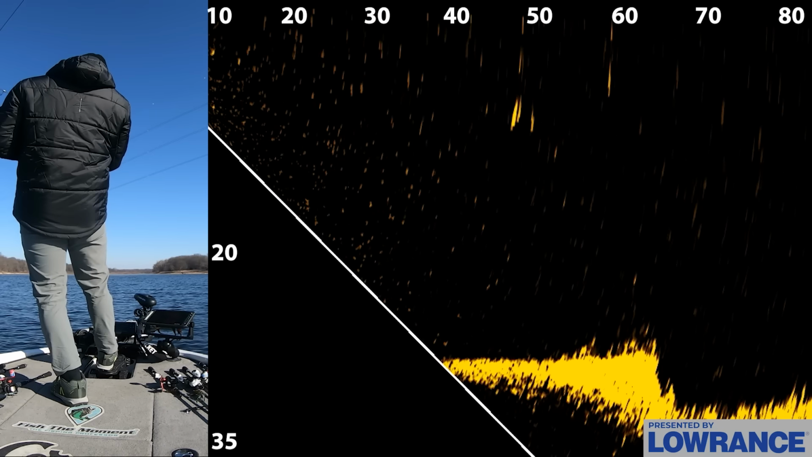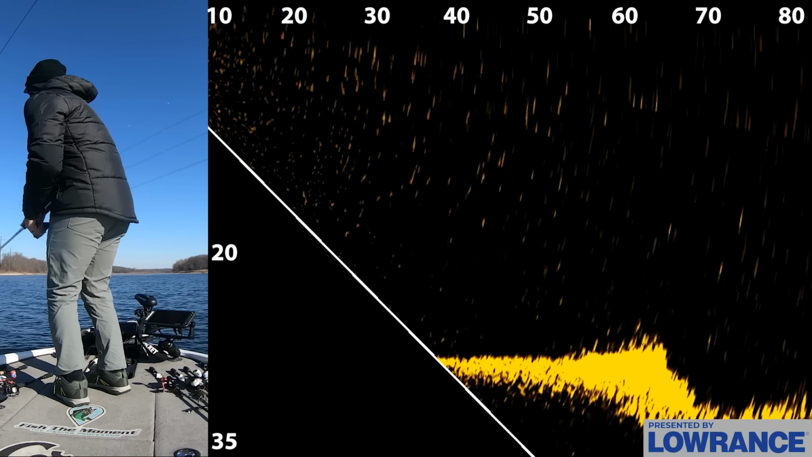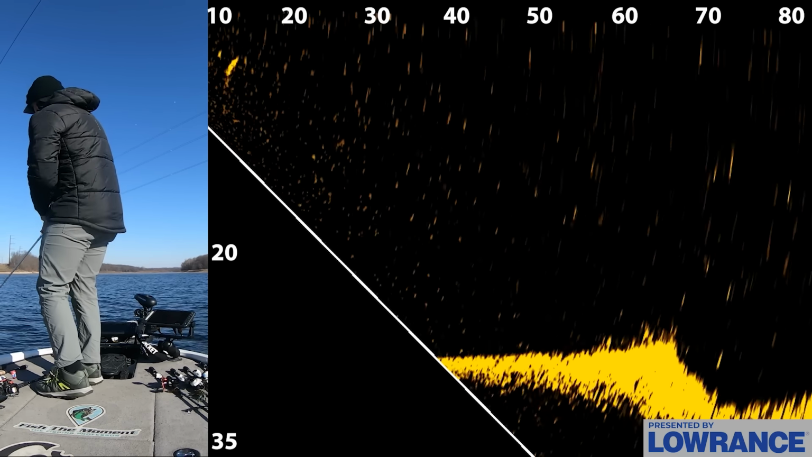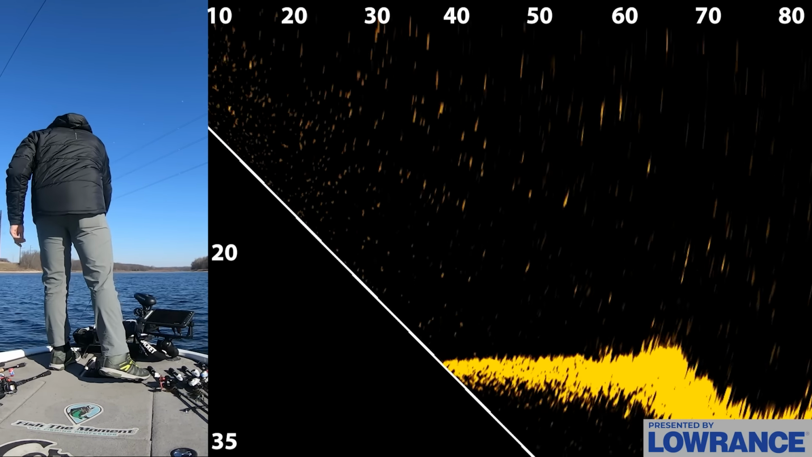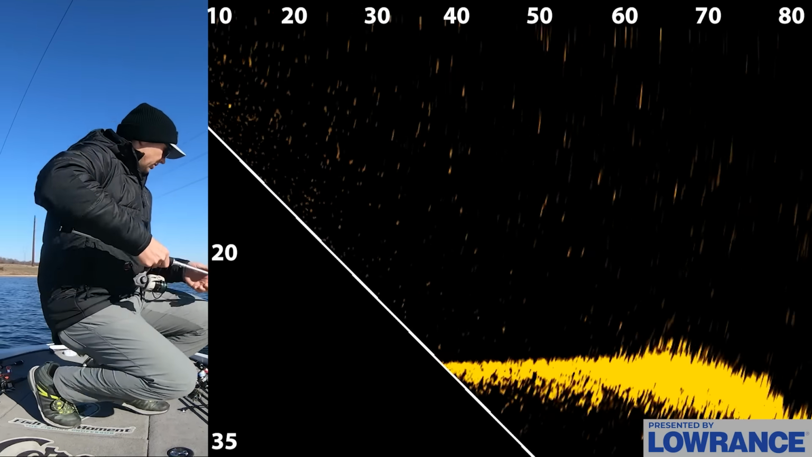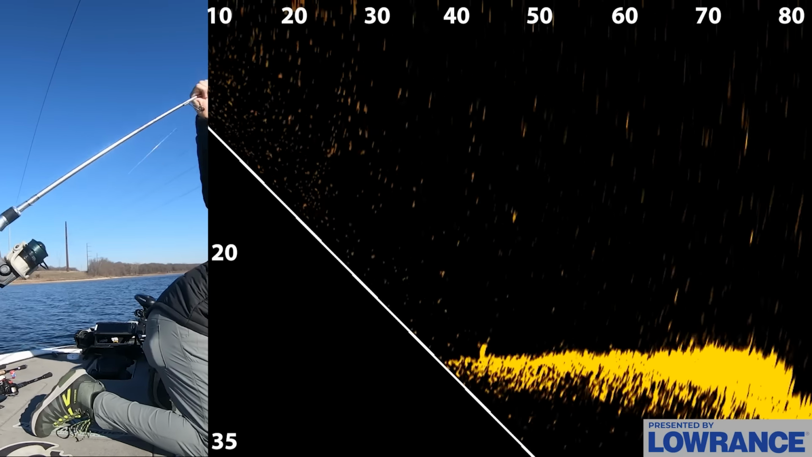Got him. He was high in the water column. I didn't realize it until... oh, good one. Maybe I need to fish to these floaters that are really high. I didn't notice that. I was not paying attention. But yeah, he was tracking my bait the whole way. Good fish here. So maybe those floaters are the ones I need to be targeting more.